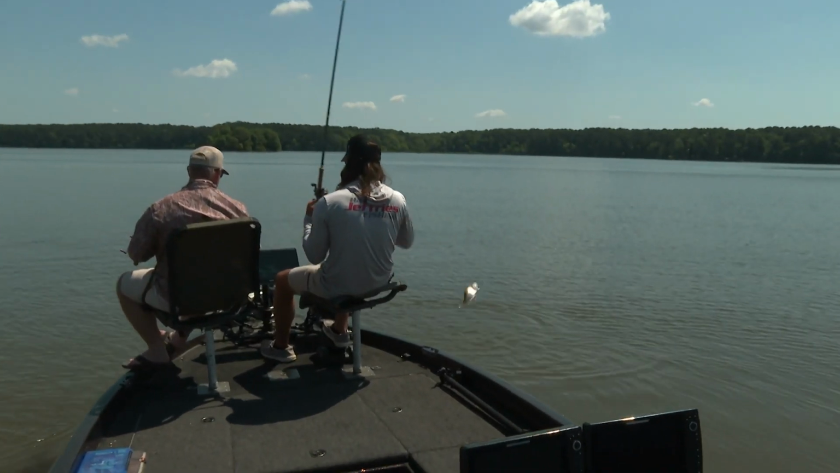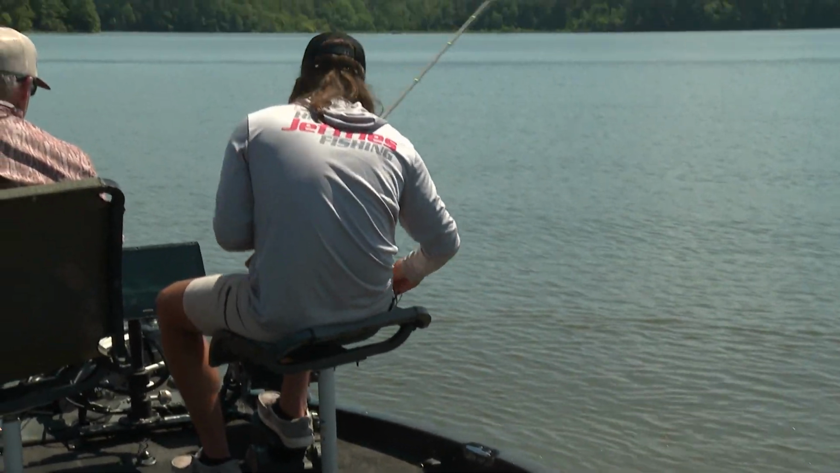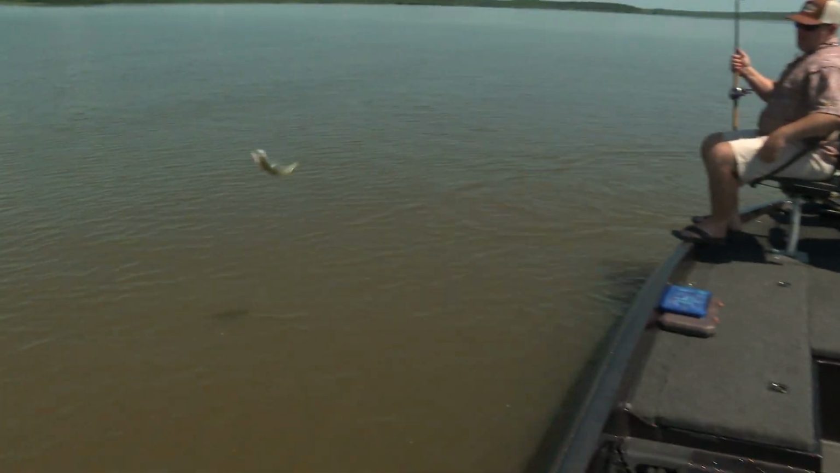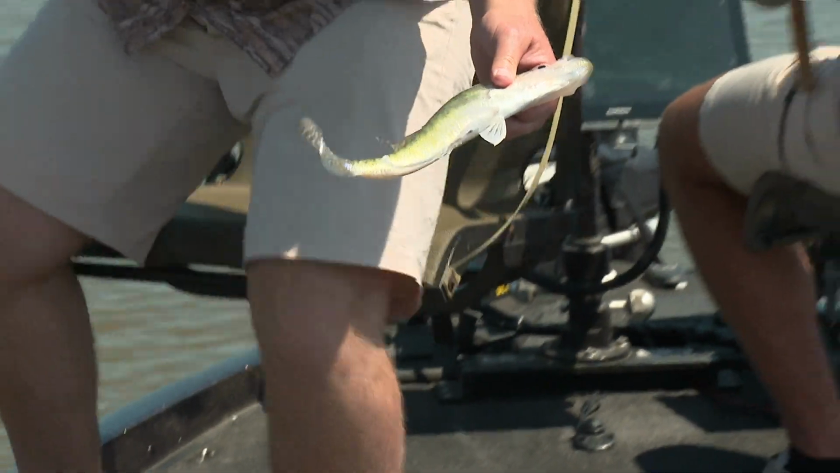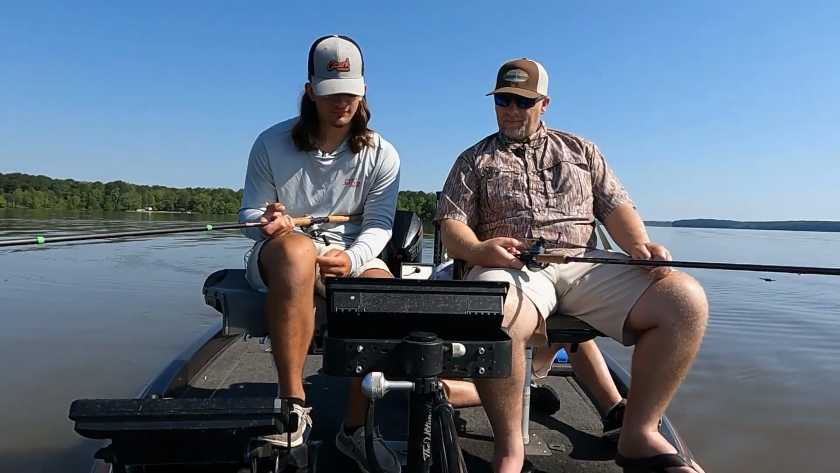That's a better fish coming from down low. Oh, he gave up. Well, that was a borderline. There we go, Scooter. Keep her on. Two keepers on. In the box.